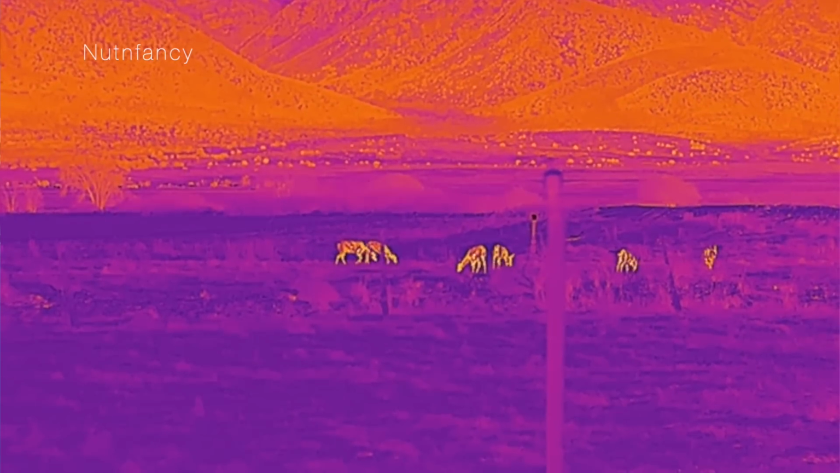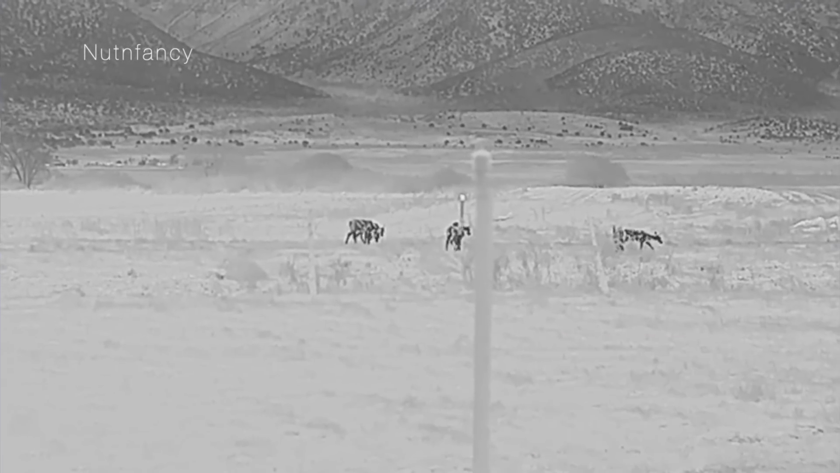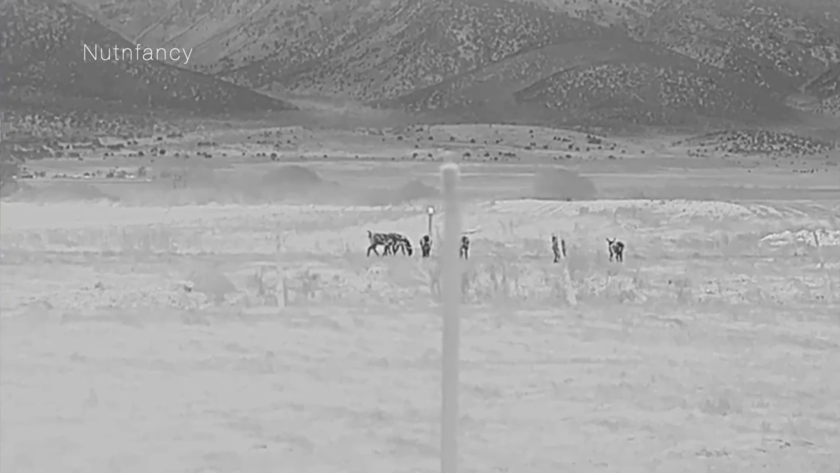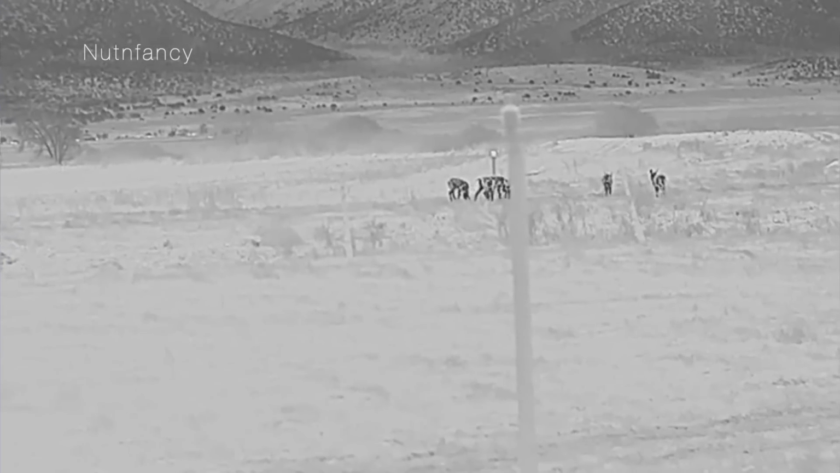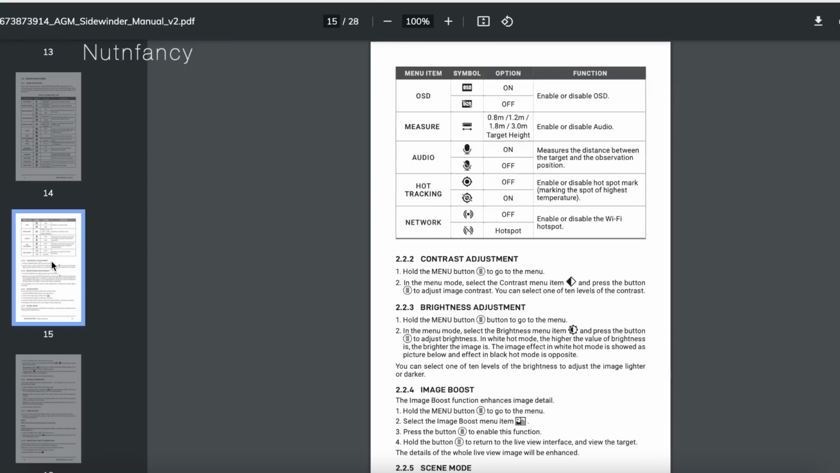I love the fusion. Okay, super quick on the menus, and I'm going to rip through these. Bear with me, and while I'm talking about it, I'm not going to try to overlay menu video. It's nonsense, but I'll mention the stuff I think is important. You have contrast, brightness, image boost. Did I have that off? I think I left that off, but you could turn it on. Scene mode, you have a jungle setting there. I didn't use that at all. Image calibration, I didn't use that. CVBS, I didn't use that. DPC, didn't use that. Auto power off, I did talk about that. You have an off, 30 or 45 minute option.